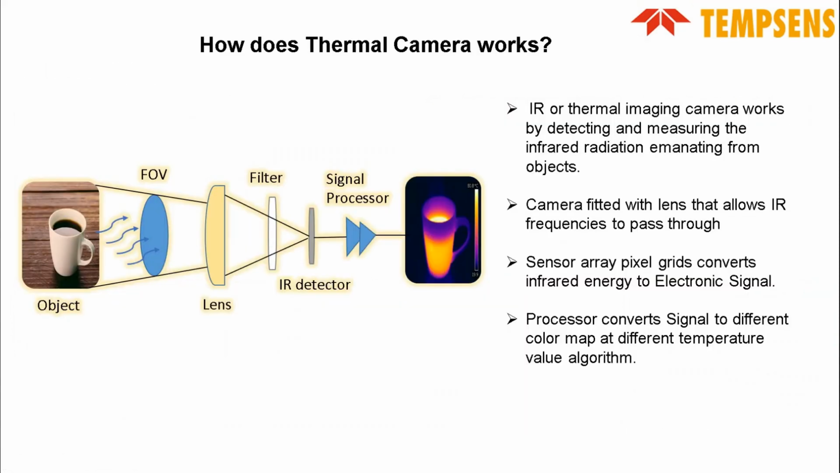How do thermal cameras work? IR or thermal imaging cameras work by detecting and measuring the infrared energy emitted by the object. The camera is fitted with a lens that allows IR frequencies to pass through it onto a sensor. The sensor array, which is a microbolometer, converts the infrared energy to an electronic signal. The processor converts this signal to a color map or colored thermal image, which you can see on the display.